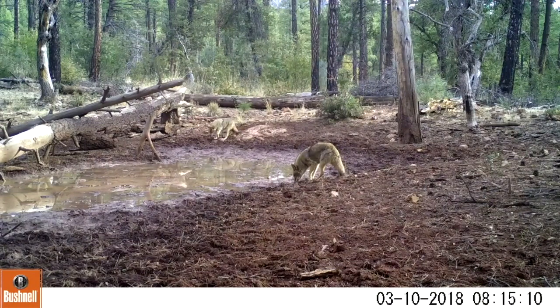Here we see a couple of coyotes. You see single coyotes a lot, but occasionally 2, and then very occasionally you will see a group of 4 or 5, but generally you will only see 1 or 2.